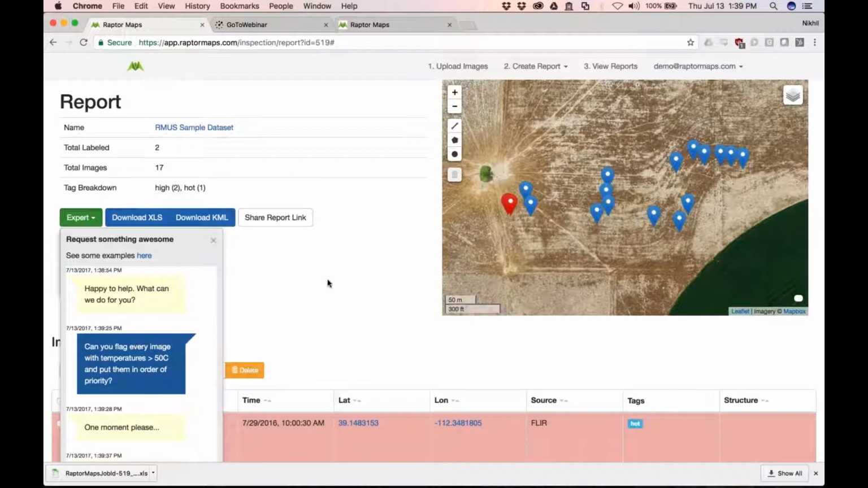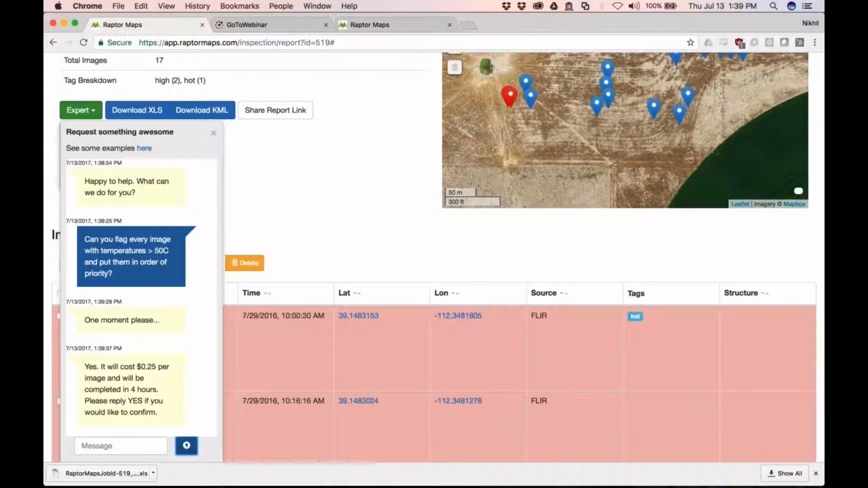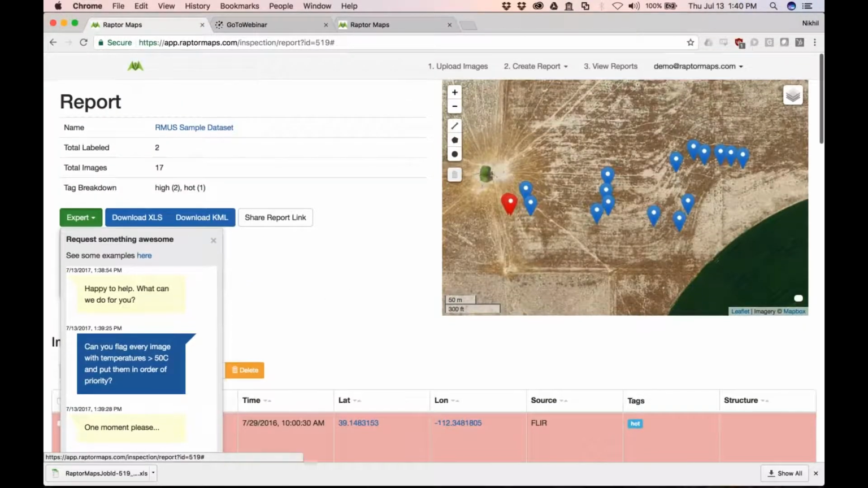And then it'll come back with a quote and a timeline, and you can say, yes, I want to do this, no, I don't. And so what a lot of our customers actually use this for is generating an estimate before they go into their client meeting. So they'll have collected some sample data, they'll have an idea of what it's going to cost and what the turnaround time is going to be, and that way they can make sure that they bill their client appropriately.